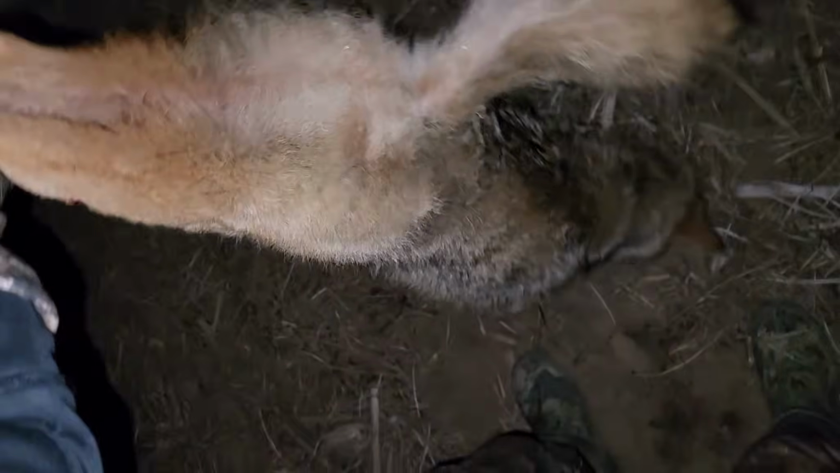Oh, not a bad sized coyote right there. This one made me work for it. About 20 minutes in, managed to get it pulled out.